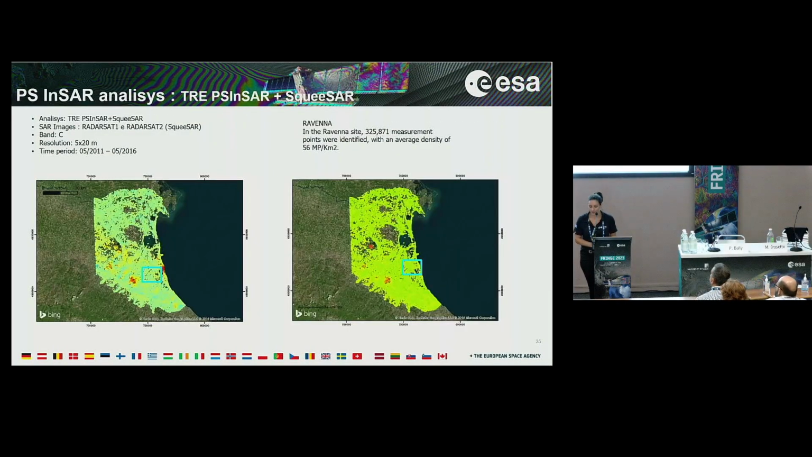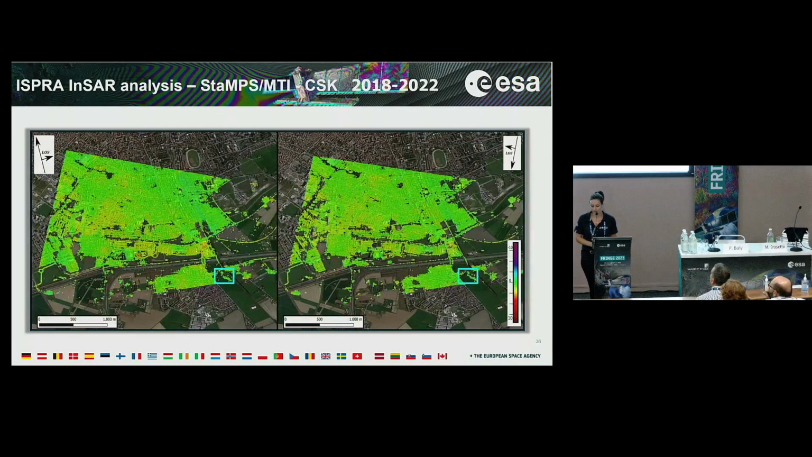This is another work provided by Thierry, obtained using the combination of two techniques, and even in this case, the area of interest seems to be quite stable. And here are our processing data obtained using the COSMO-SkyMed images spanning from 2018 to 2022.